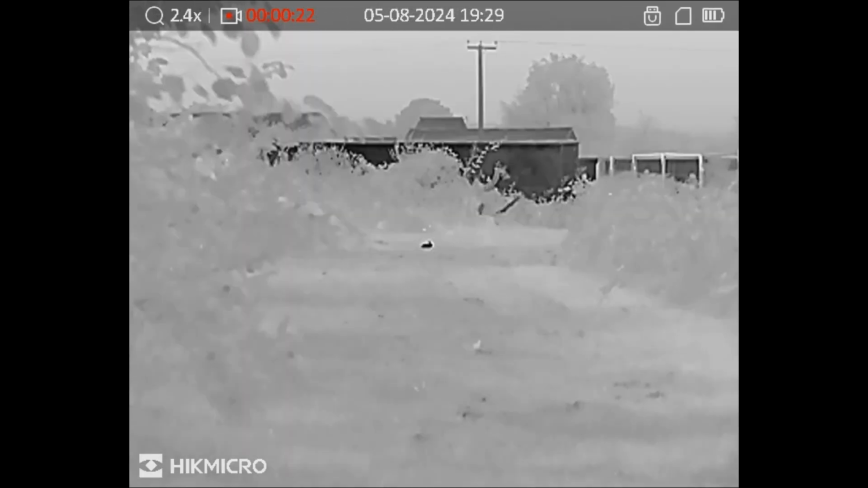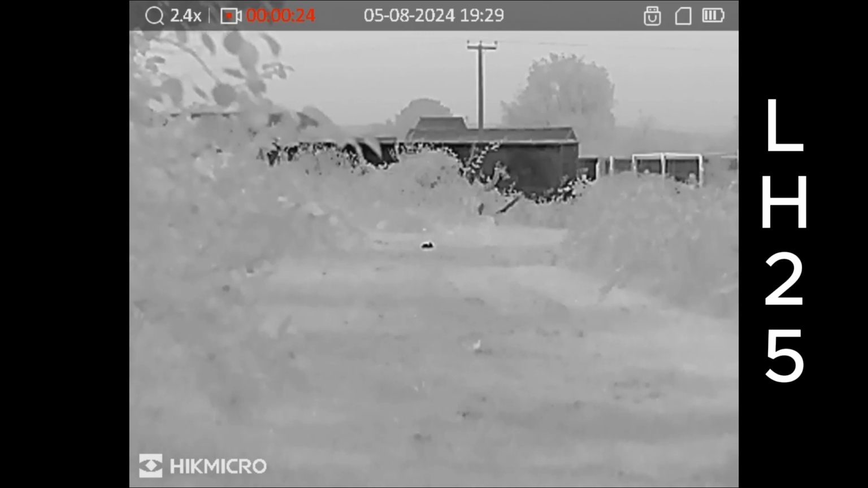Right, let's go now to a 62-yard rabbit on the base magnification of the LH15. We're still on black hot, and as you can see in the background, there's a very hot black wall, because that's been absorbing the sunlight. On the 19, you'll probably just be able to make out the rabbit's ears on that base magnification. On the 25, you can probably see that now if you're watching this on a larger screen or on the television at home.